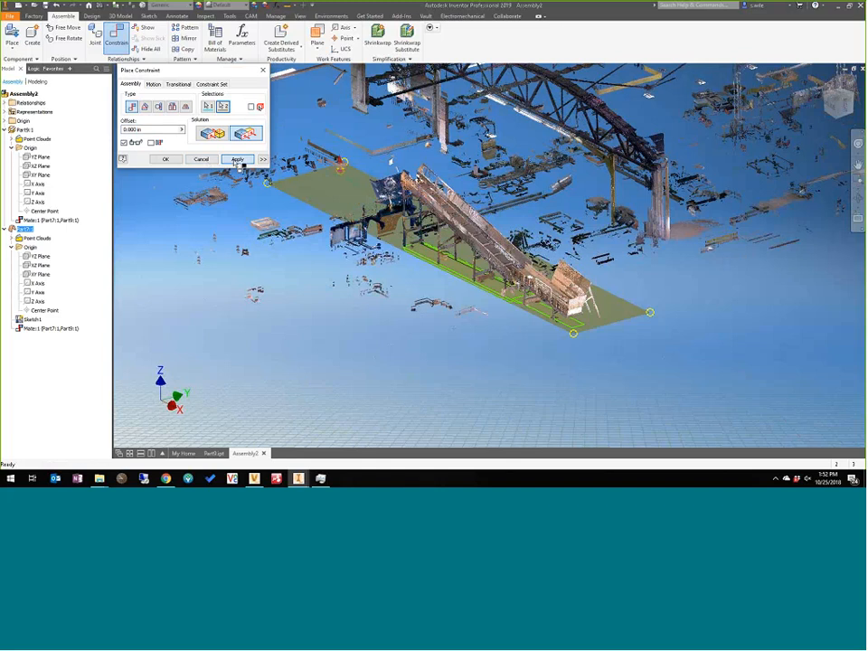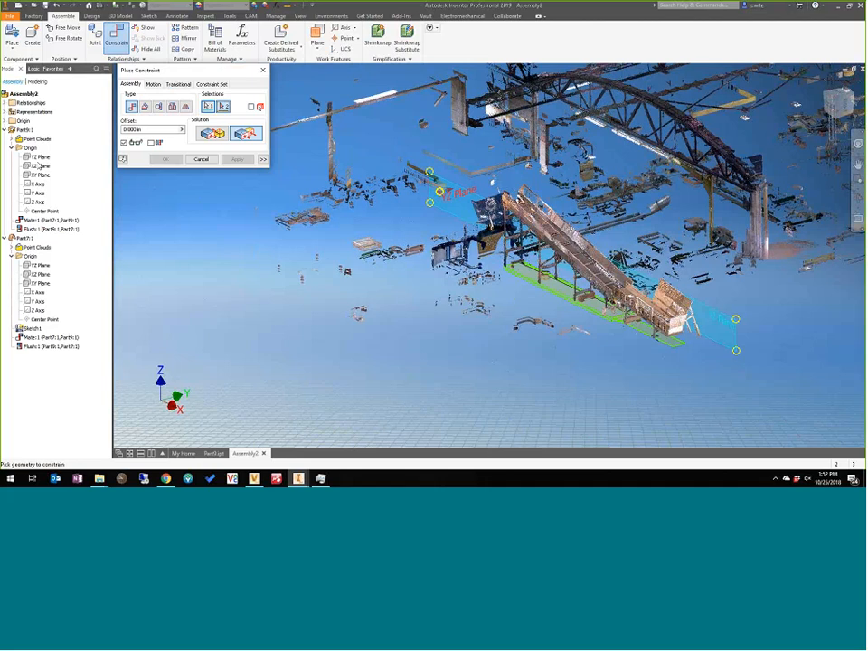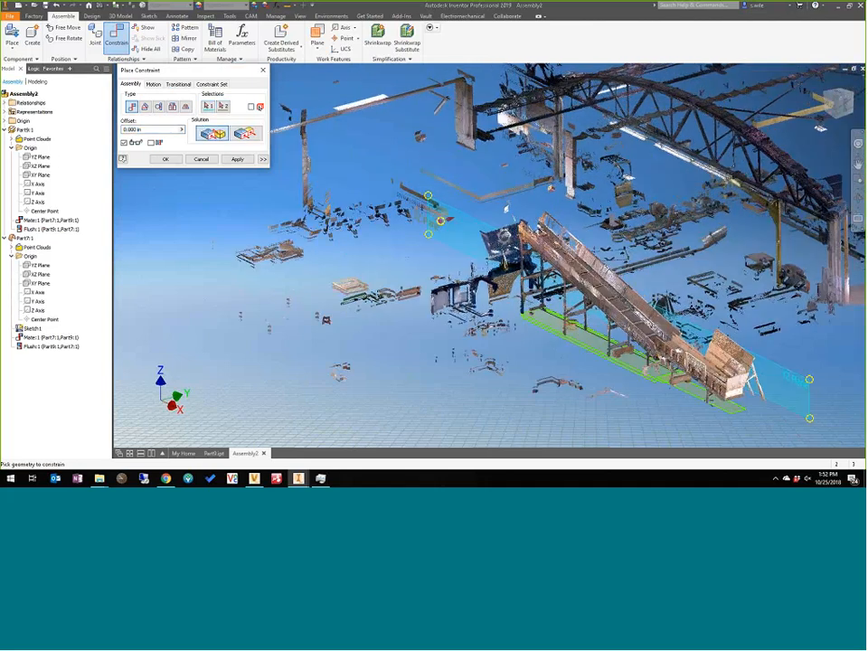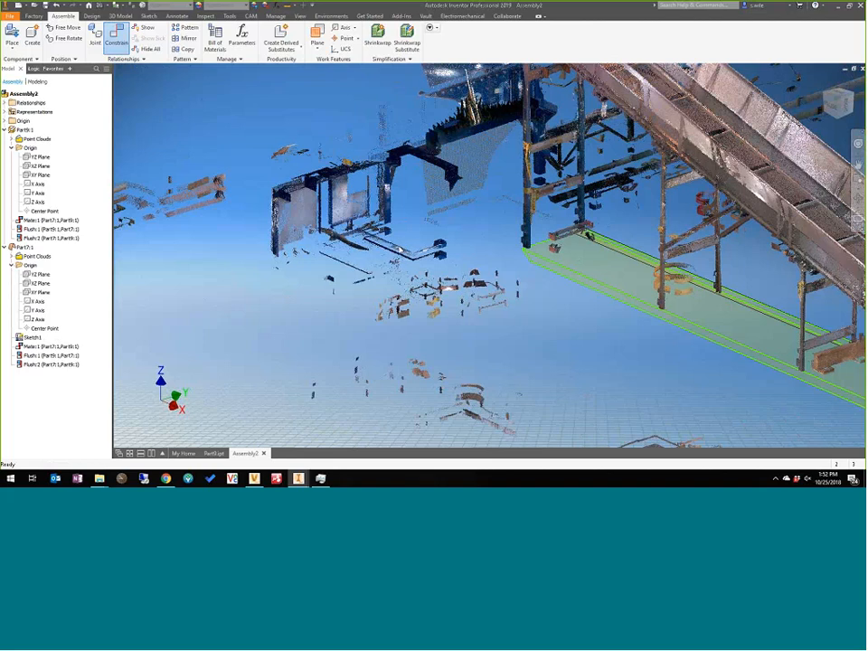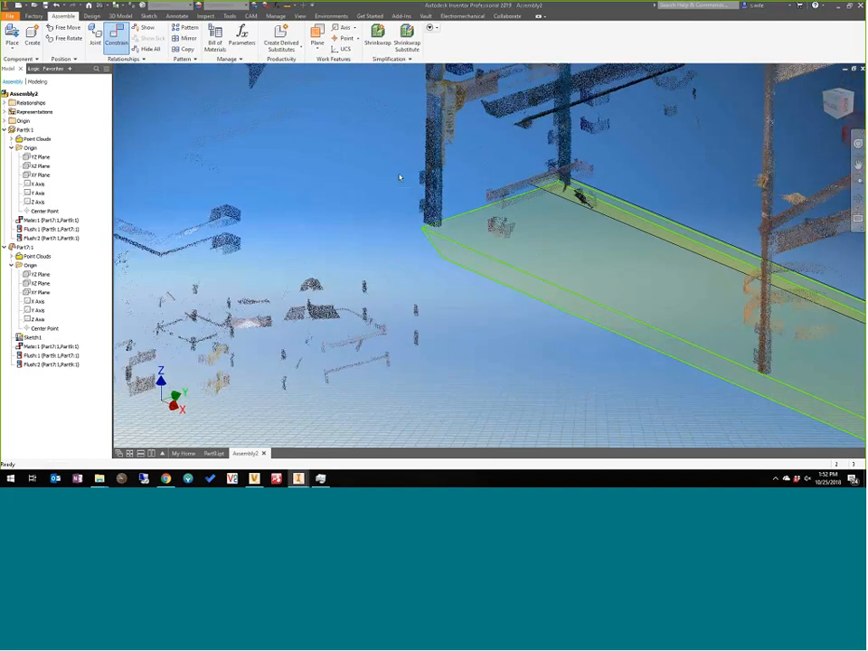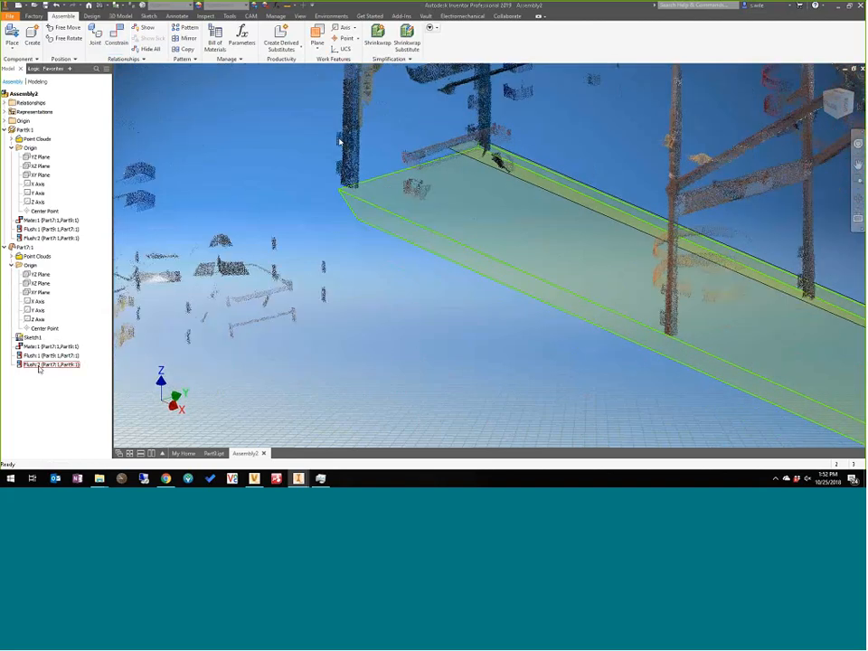I may have picked the plane wrong last time. And the final one would be that plane to that plane. So it's off a little bit.